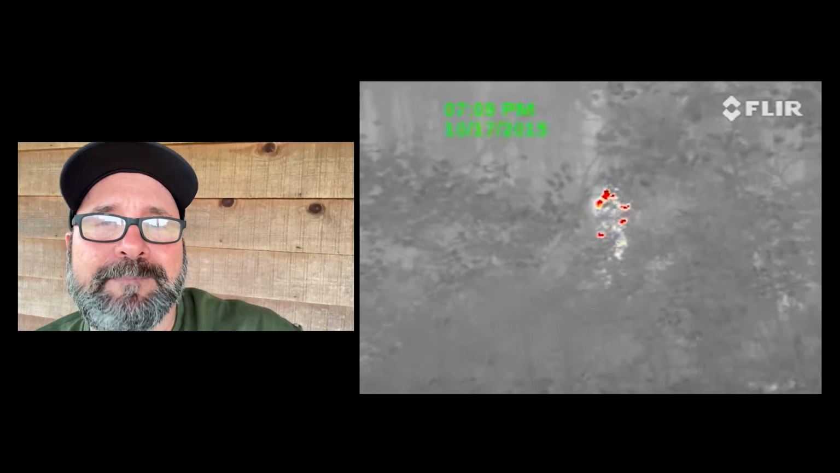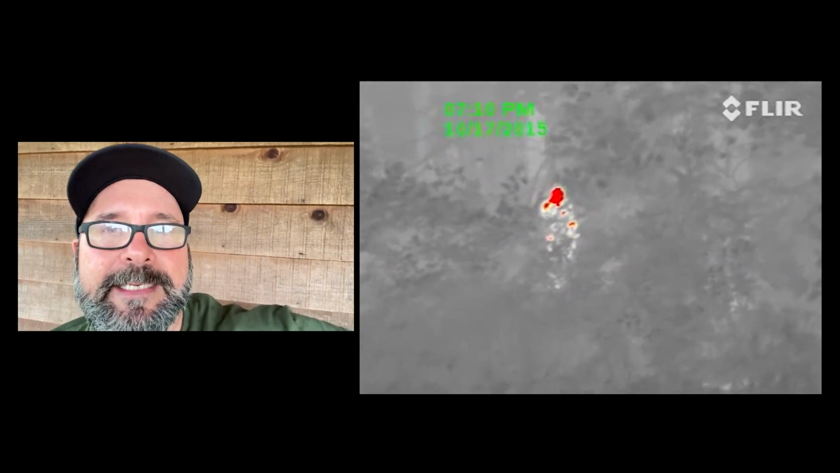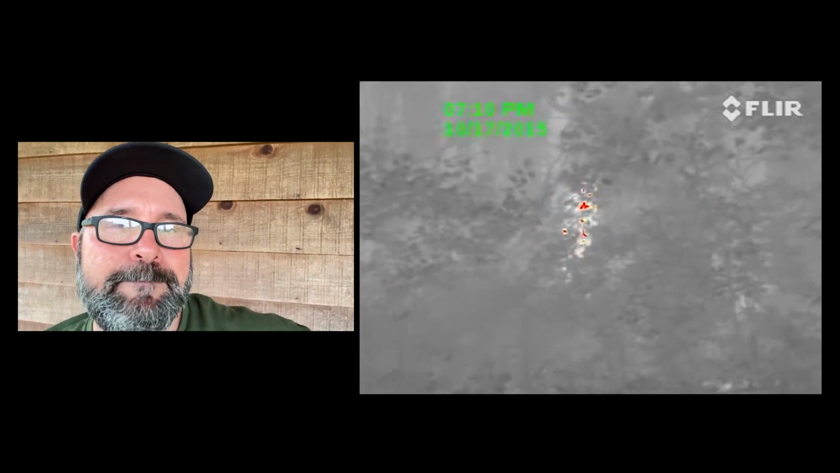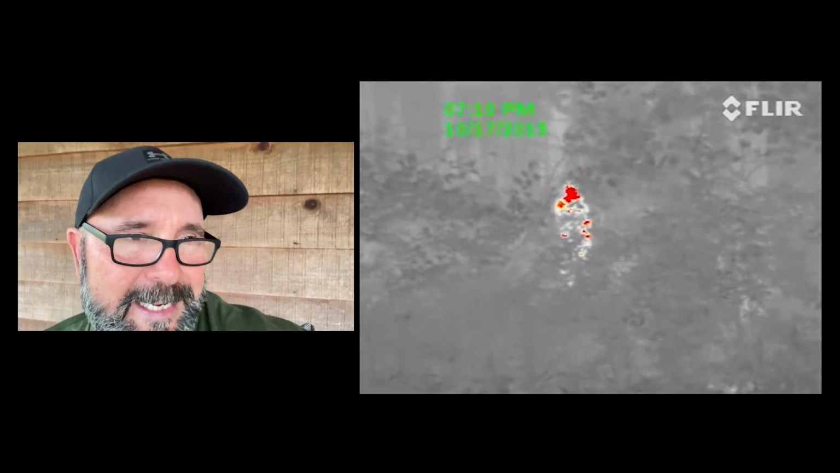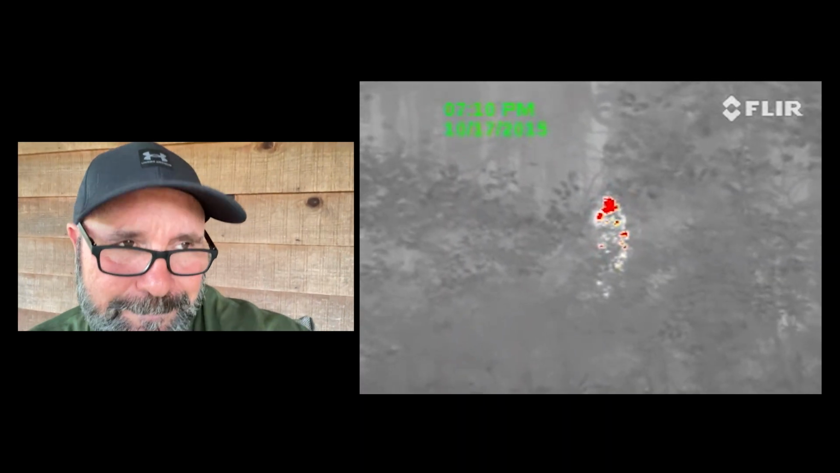Now the smell, I come to find out, down the powerline cut, there's a hill, and it goes all the way down into town. There's a fireworks factory. So that sulfur smell that was coming up the powerline cut was from the fireworks factory. And that's why I said I can smell it. So it was kind of funny.